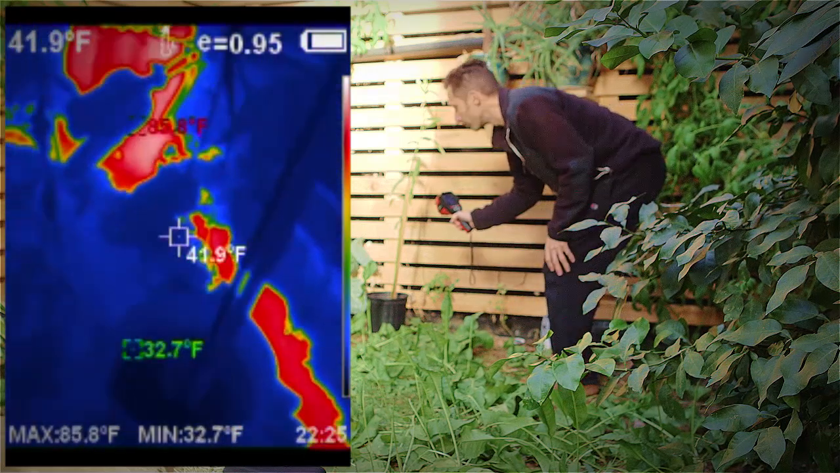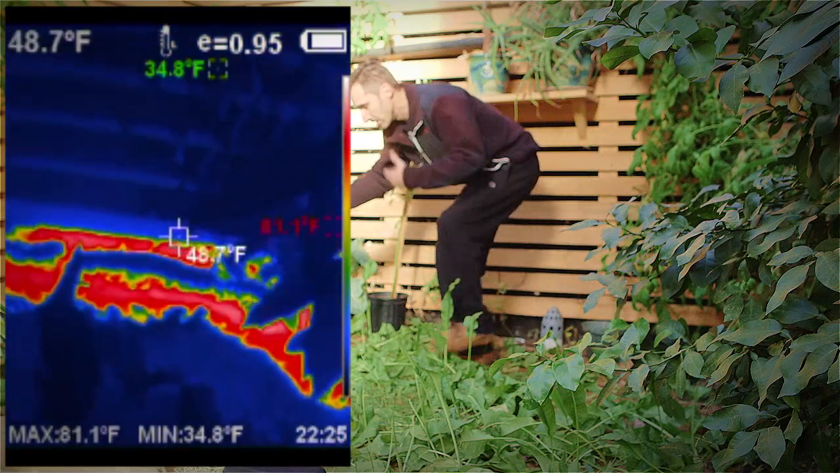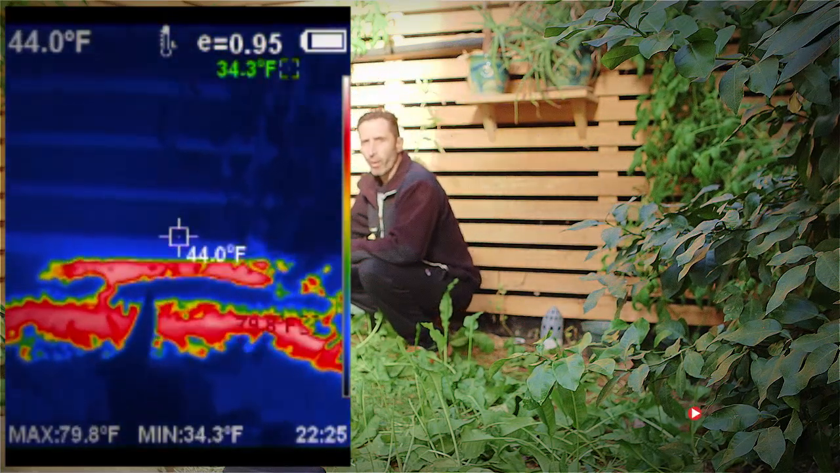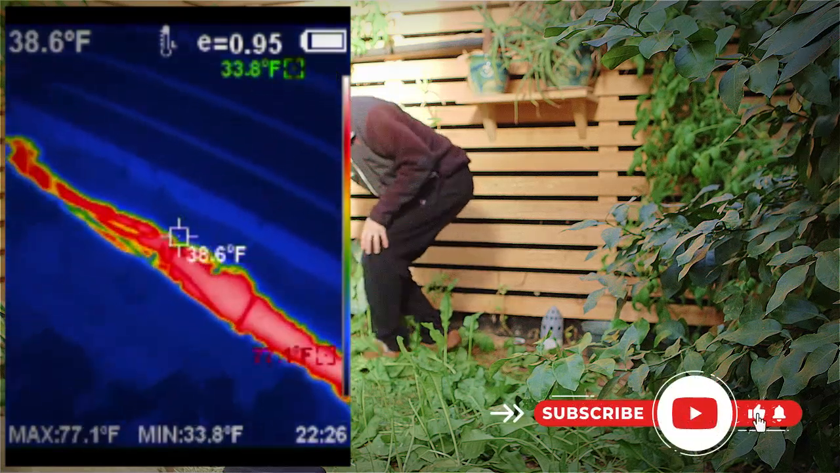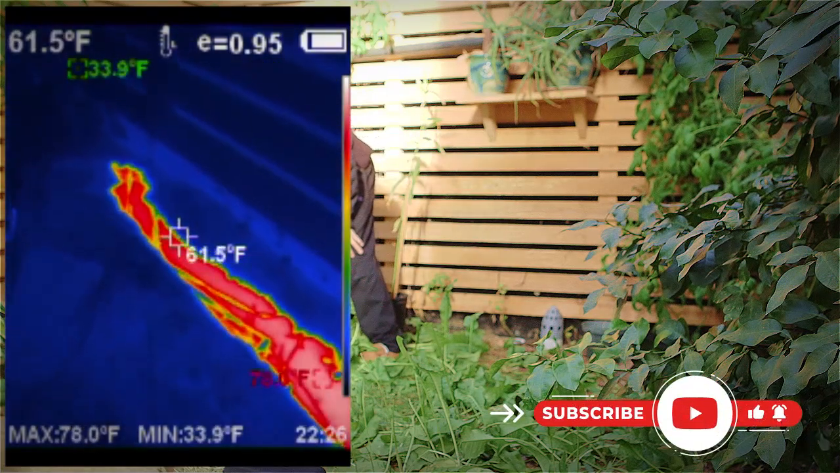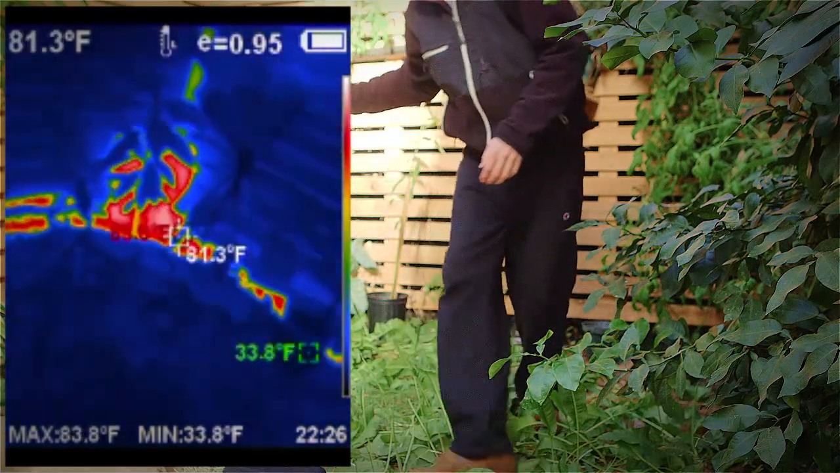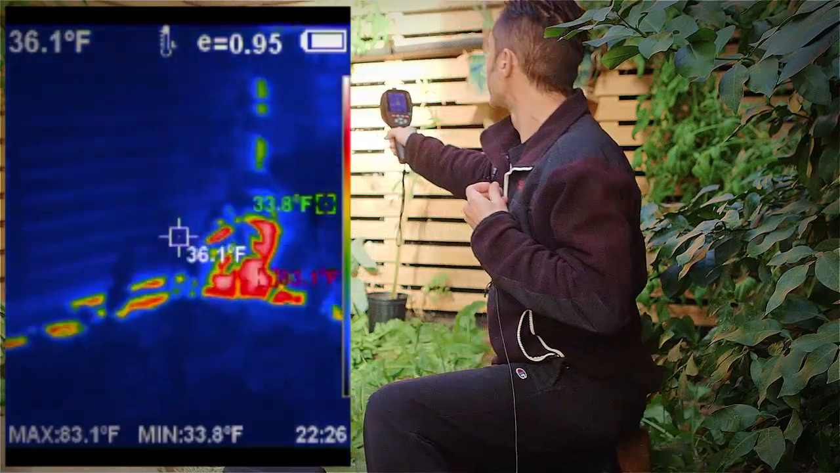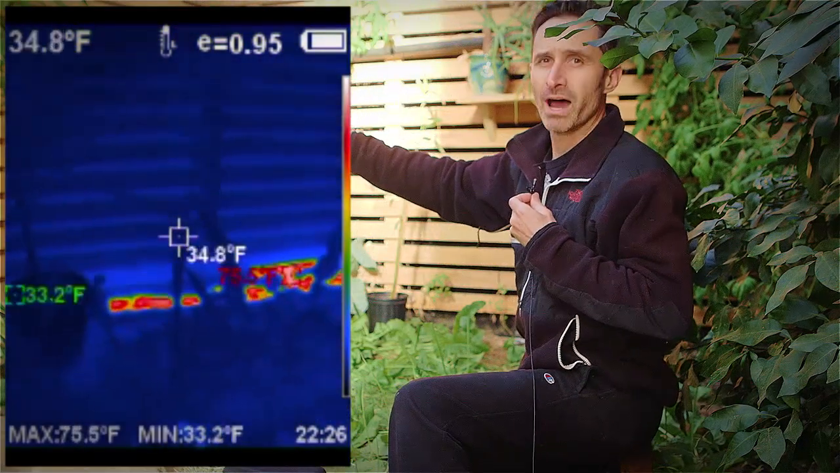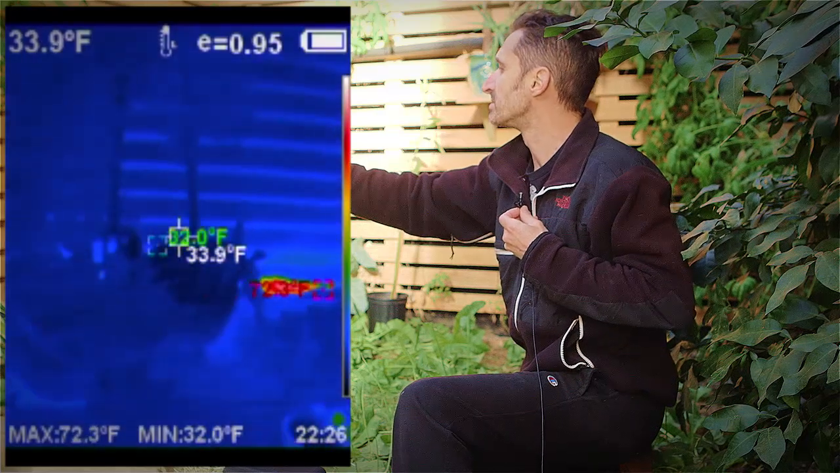And this water here represents an enormous amount of heat energy. We've invested the heat energy in this water to heat it so that we can take showers. And it's a shame to let that go to waste. Just going to mic back up here. But you can see how much heat energy is dumping out of there, and it would be a shame for that to go to waste.